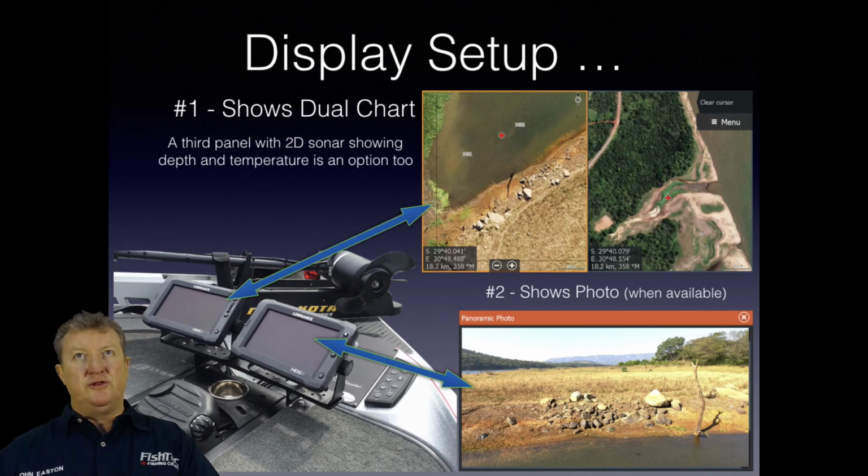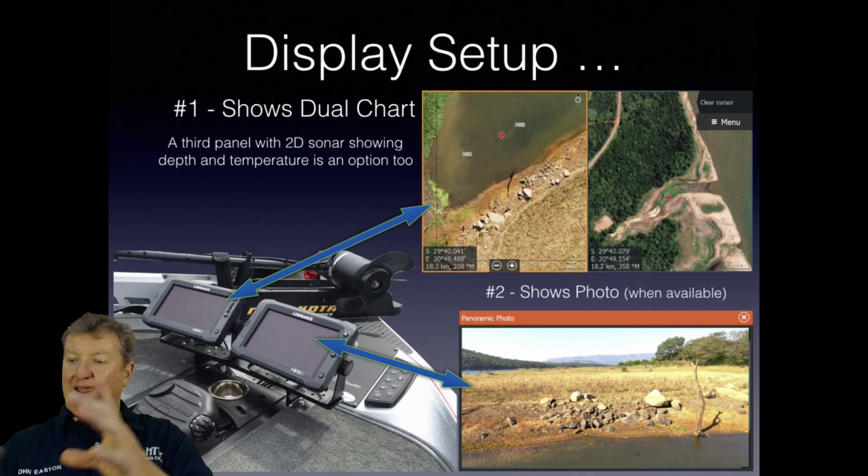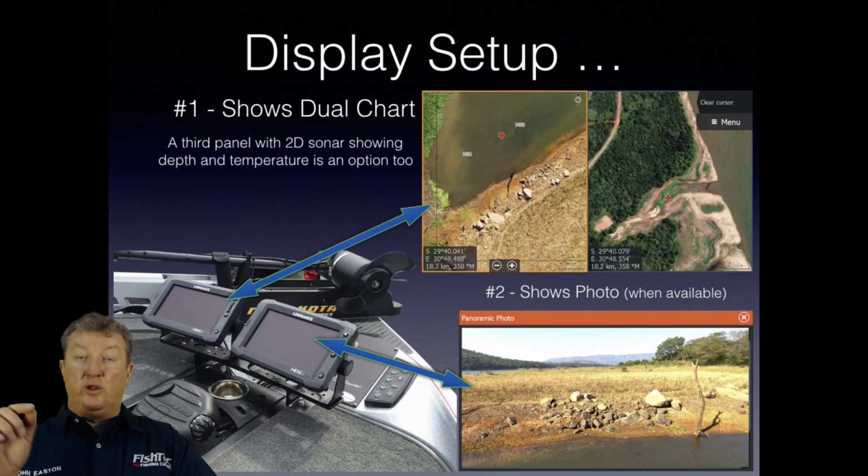The unit on the right, especially if you're going into an area where there's imagery, these photographs, when you select the photograph, you can't have photograph and then something else on the screen. That would be nice, but it doesn't work like that. When you select image, it brings up the whole screen, and you want to leave it on there. You want the confidence of that image next to you there.